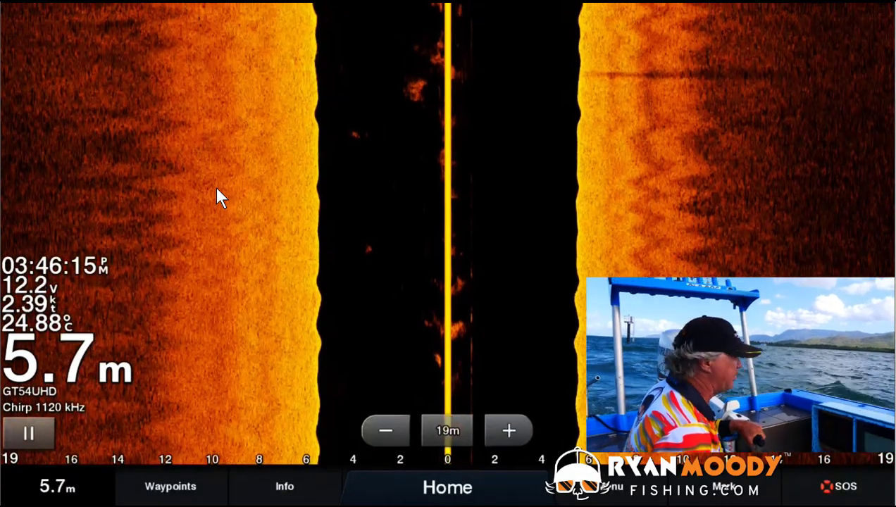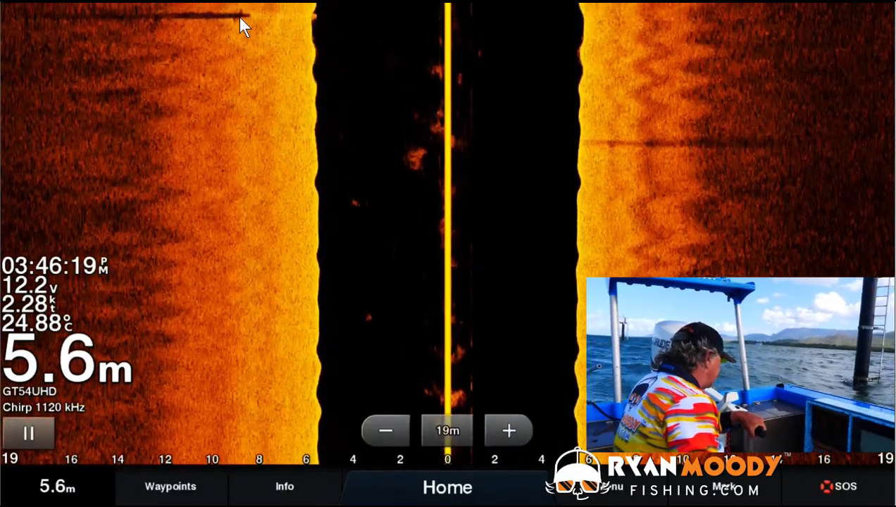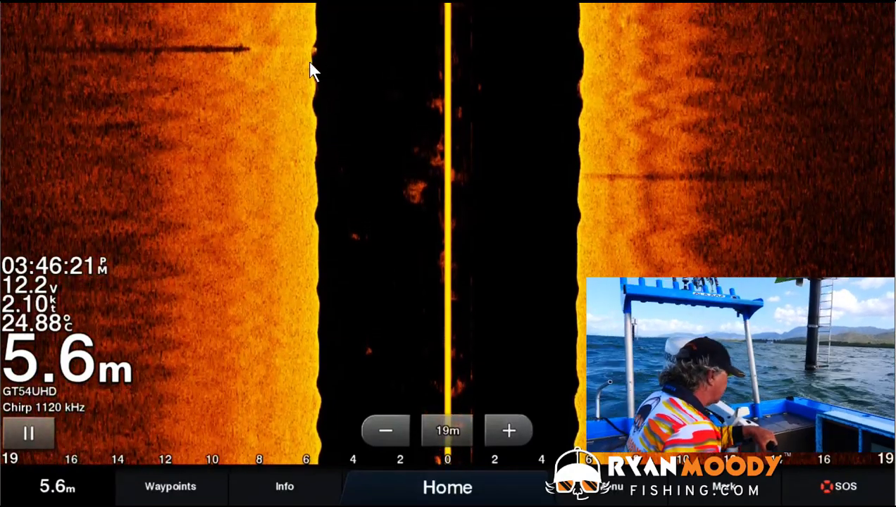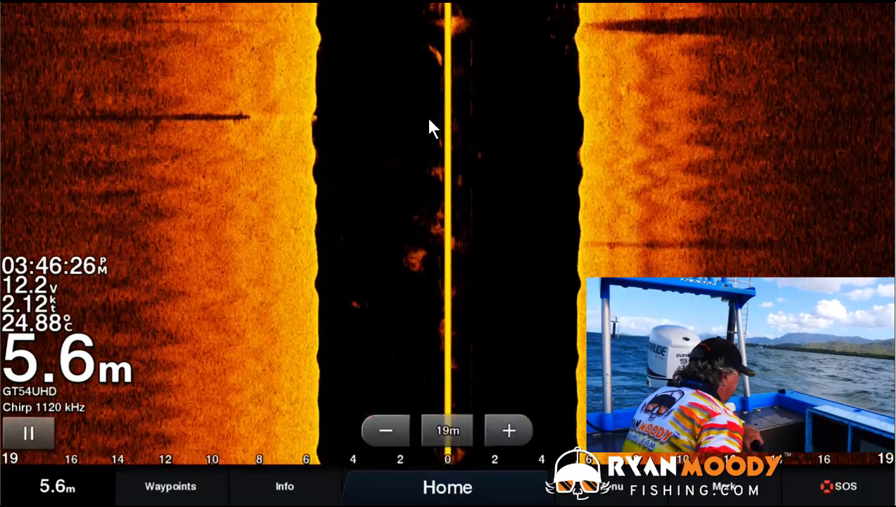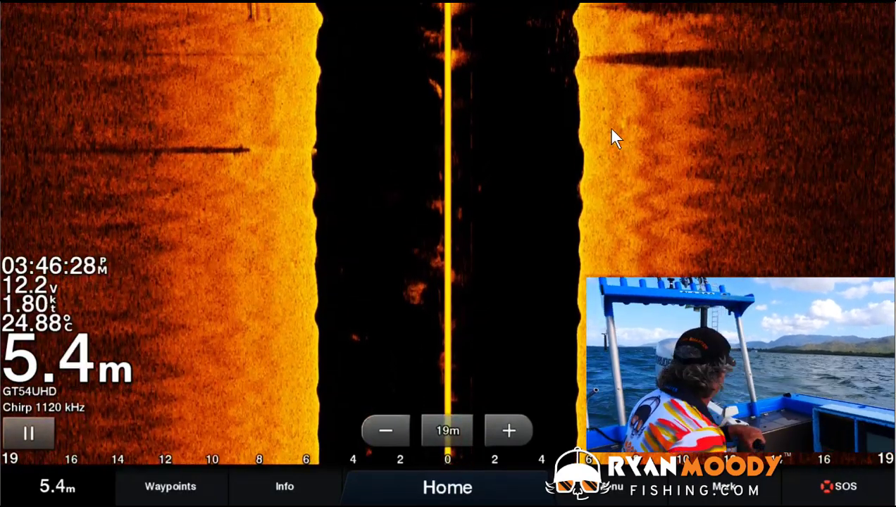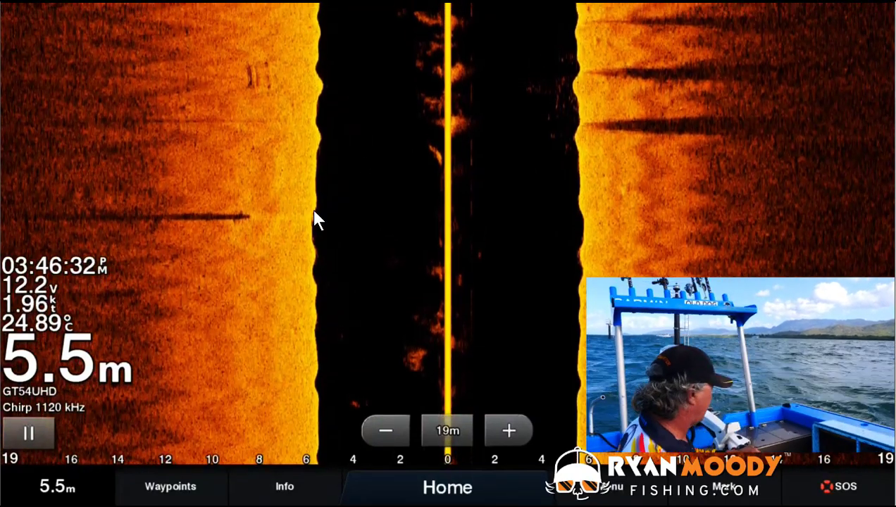Okay, we're just about to pass another pylon. There it is there. Oh, clean skin. Doesn't look like there's much fish hanging around that. Just a little tiny one out to the right-hand side there. But you can see how we've gone past the pylon. You can see it upright to our left-hand side.